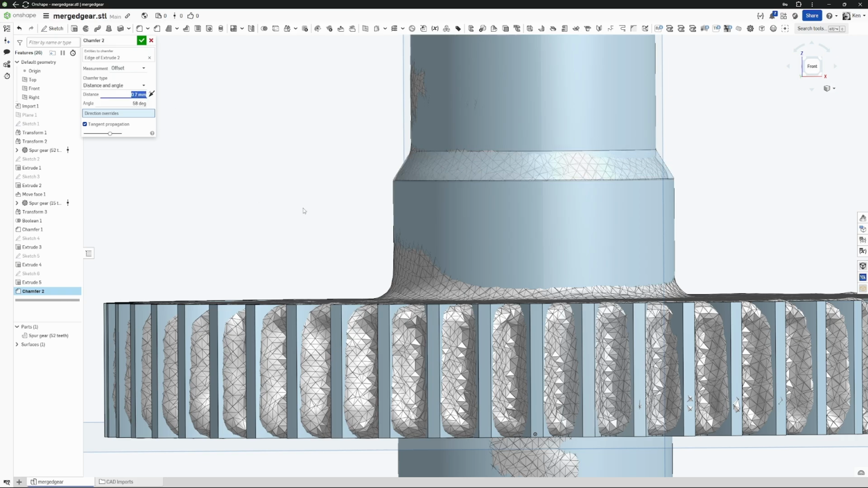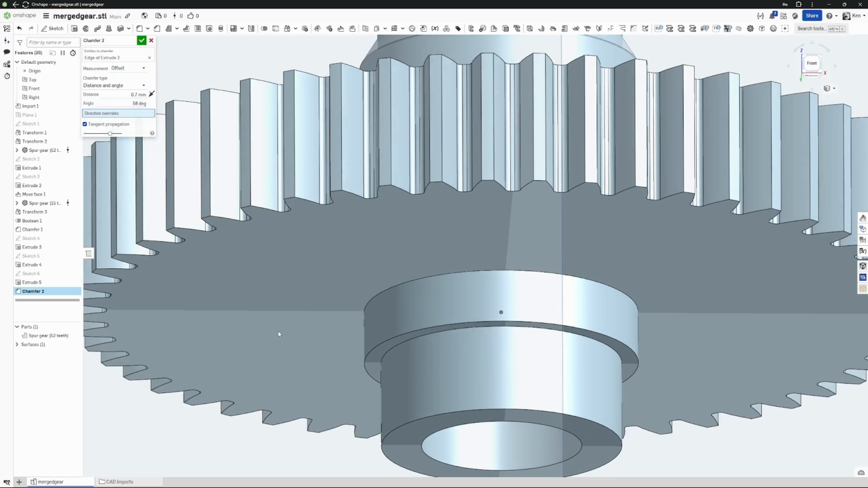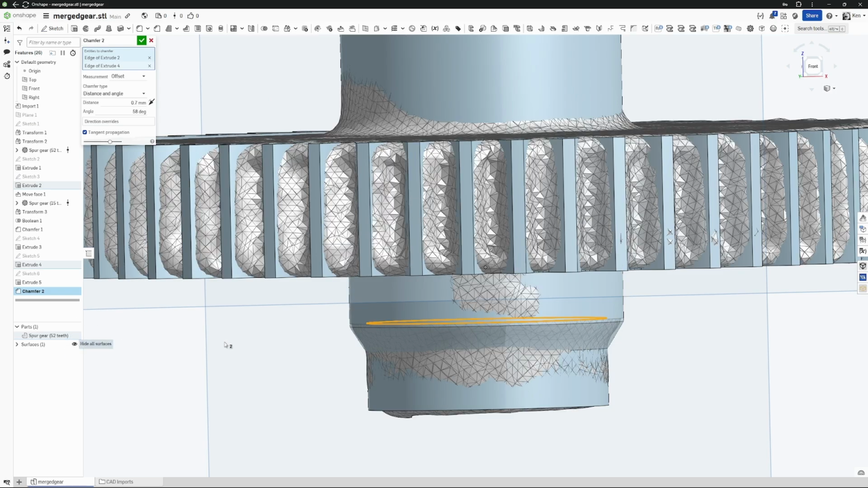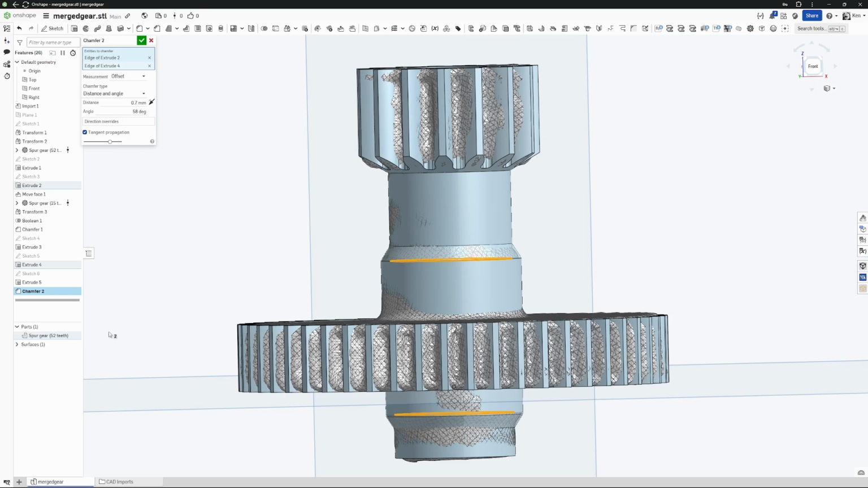There we go. And let's see, before we save, if we can apply that to the same one here. No, it doesn't like it. Oh, it's got the direction override. We don't want to do that. So that, yeah, that applies well to both. So it saves us a little bit of time on that.